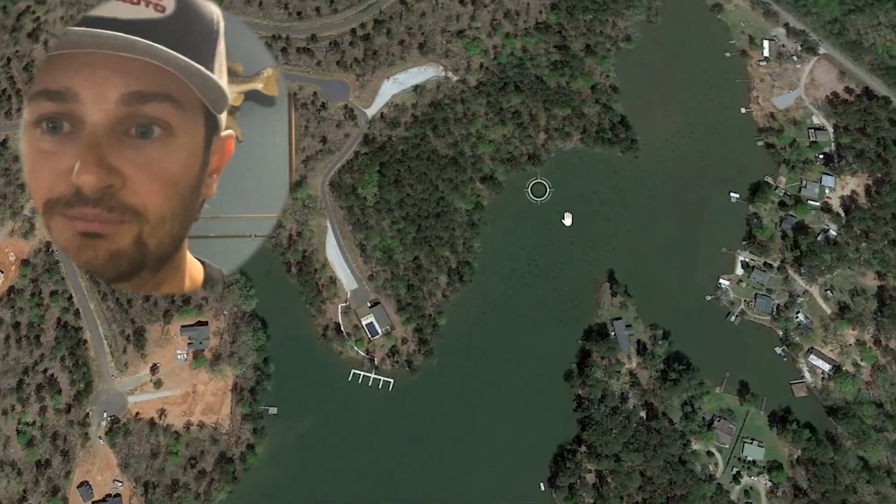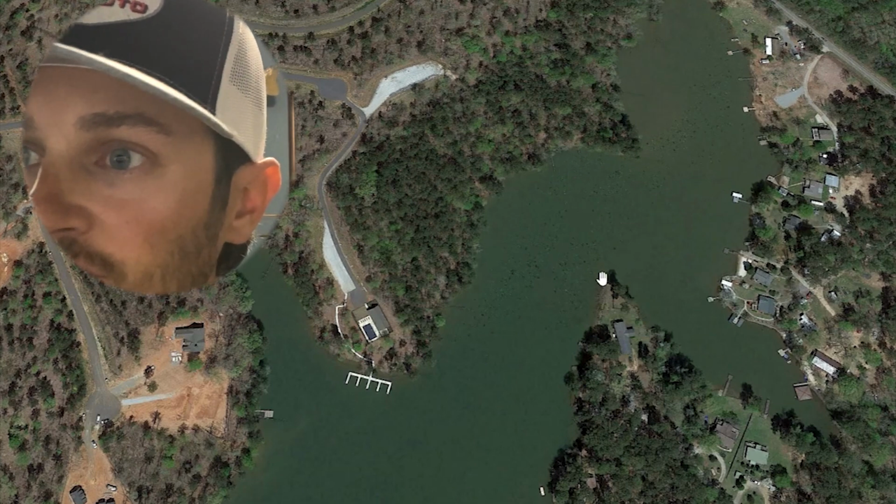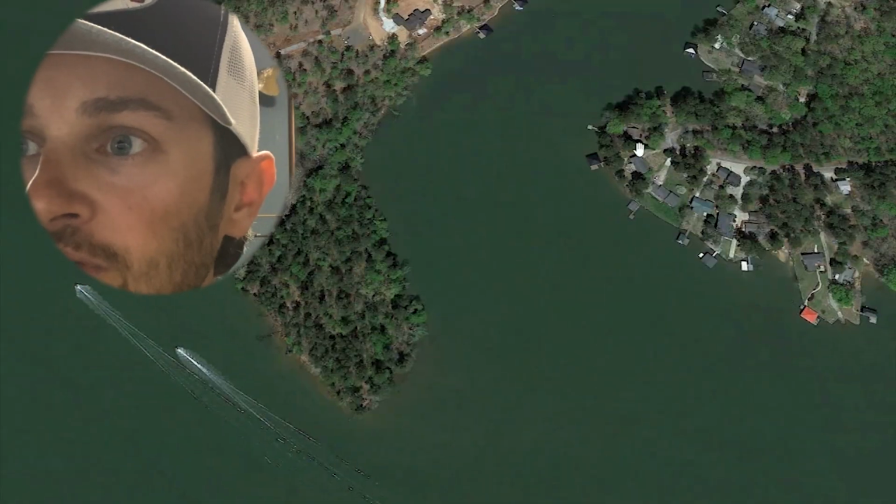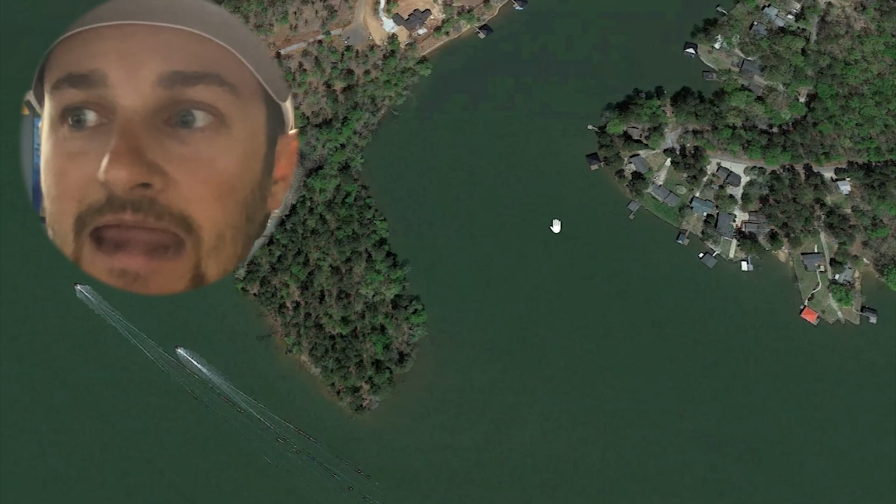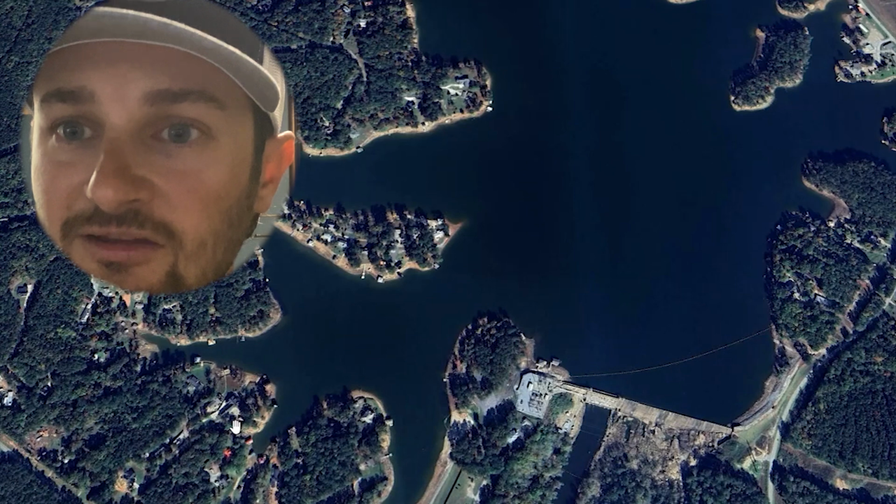Now, this one's pretty self-explanatory. There's not much in it. Here's a little bend right here. Here's a point. This is a point. This could be a little high percentage area. And, of course, as we get around here, this point's pretty noticeable. Everybody's going to hit it, but they could be anywhere out here, okay? Now, as I go down the lake, I really like this creek.